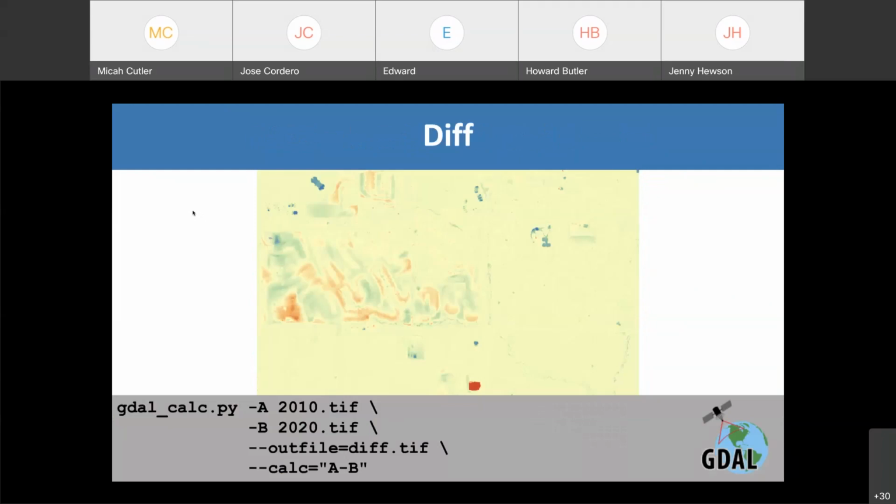GDAL Calc is an open source software tool that you probably have available on your desktop in some way, whether through your commercial tools. If you're using ArcGIS, I know that you can access the GDAL tools through a Conda environment there, or any other open source tool. We're simply taking these two rasters and subtracting them, and we can see, in that southwest area again, where